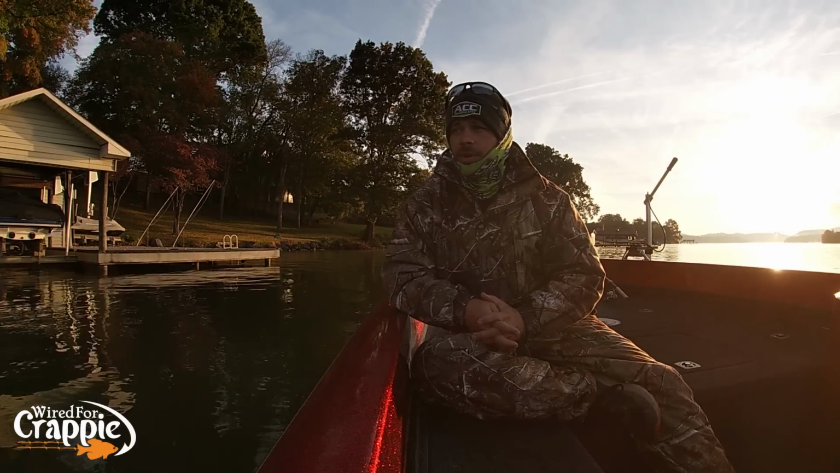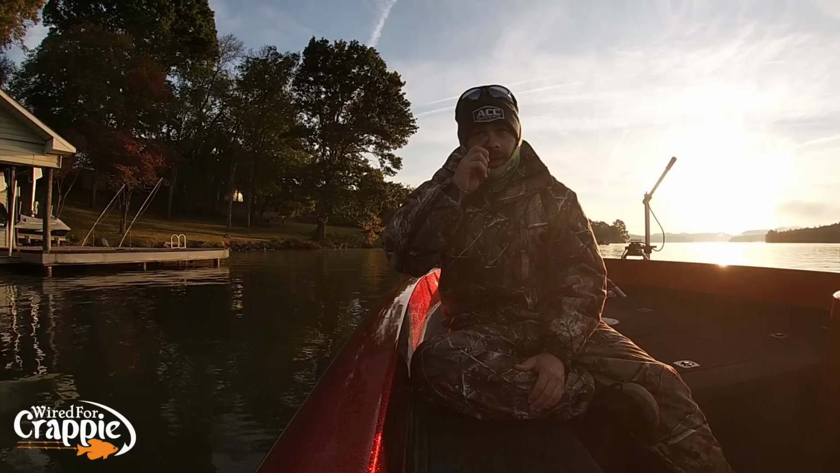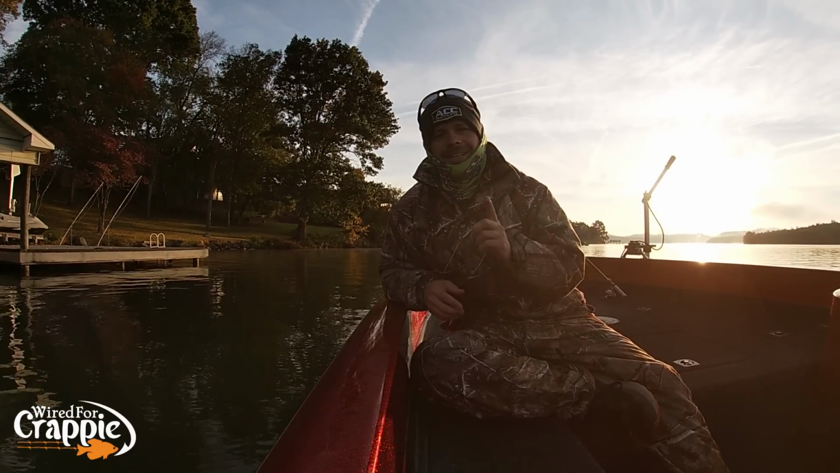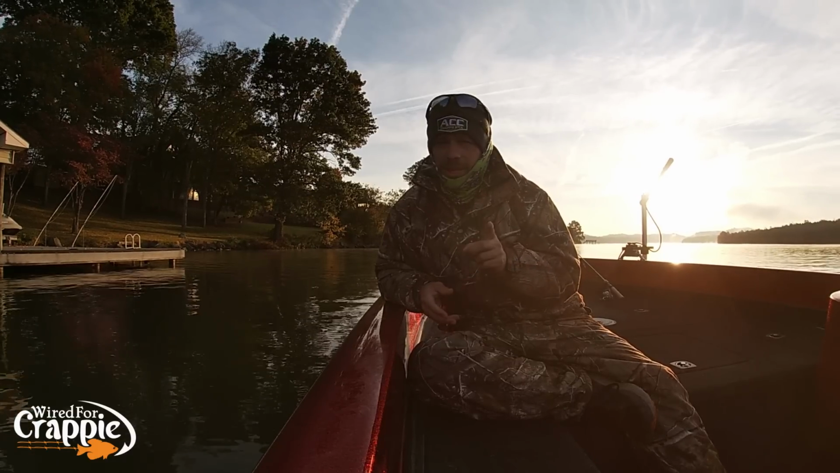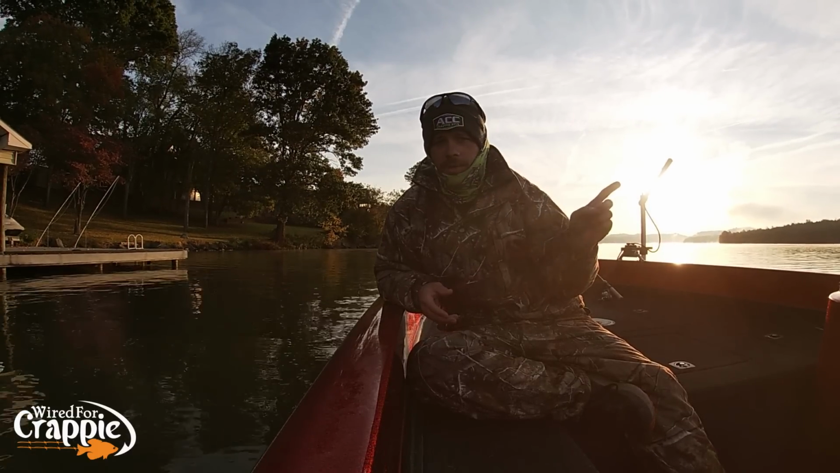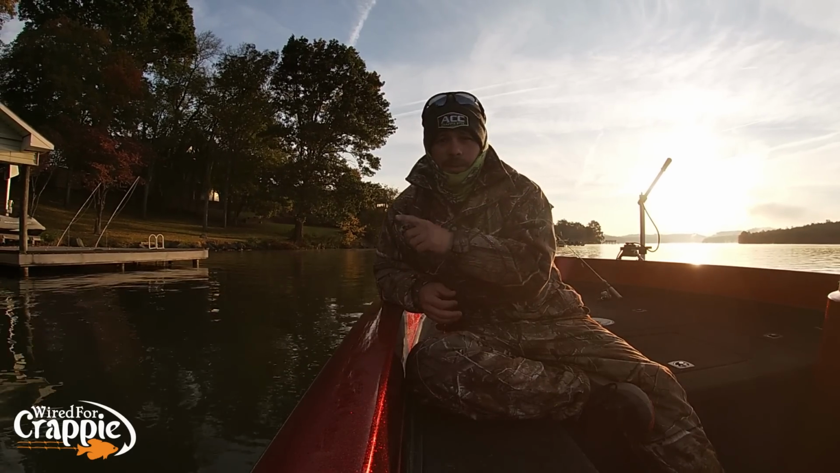Okay, so with that being said, we're going to fish a dock today, but first I'm going to show you guys what fish look like under a dock. So stay right with us. We're going to move over to the big motor. I'm going to show you guys what fish look like under a dock, and then we'll try to catch one.